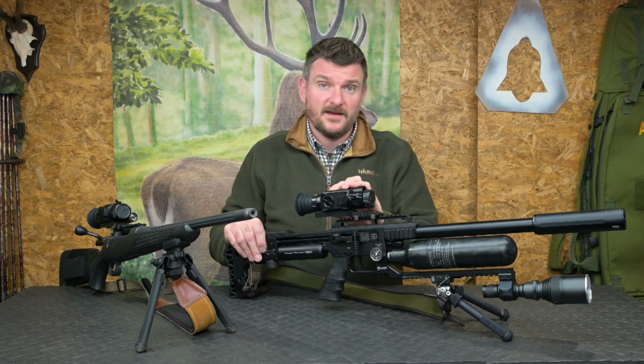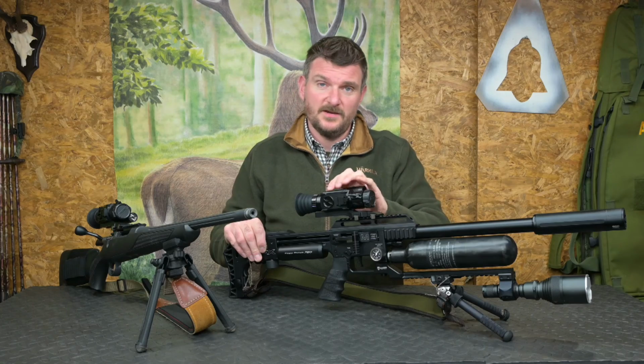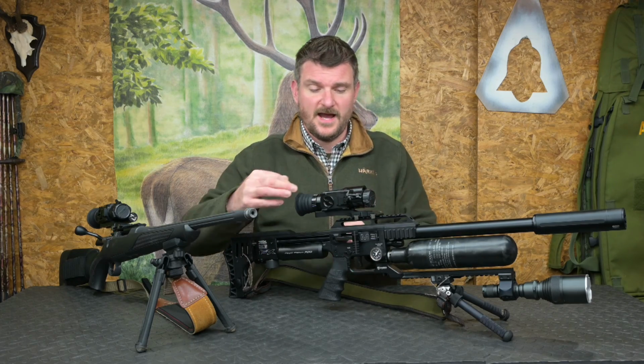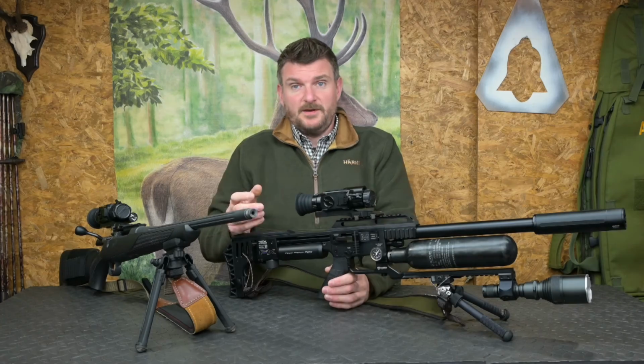The last button at the back enters the menu structure, and it's well worth experimenting with all these buttons and getting used to tactile control, which will work from either hand, and getting used to them so you can use them in the dark at night. Those buttons are all the same between the two models.